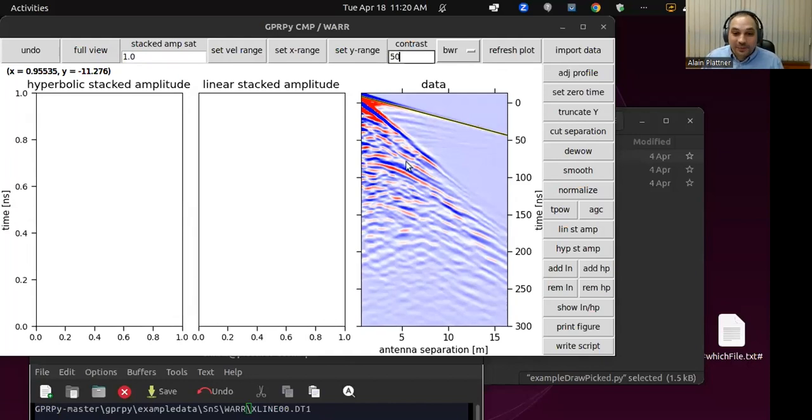Okay, so we can draw straight lines with these buttons. Draw a hyperbola, we can remove it again. Draw a hyperbola, for example. Oh, where do we want to put it? Let's say this one here. This one here looks quite nice. So I'm going to click here. This will give us the two-way travel time of 81 for the apex.